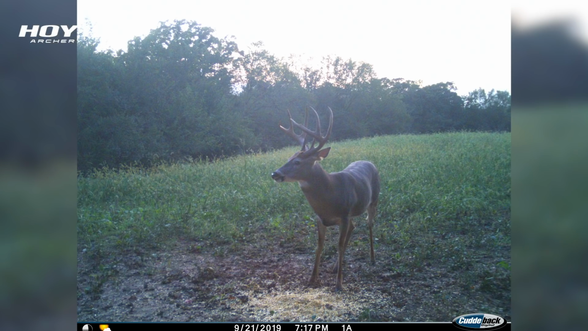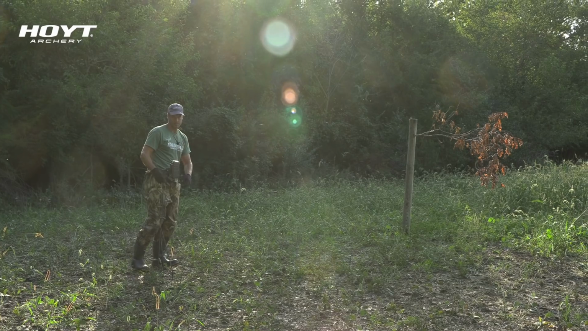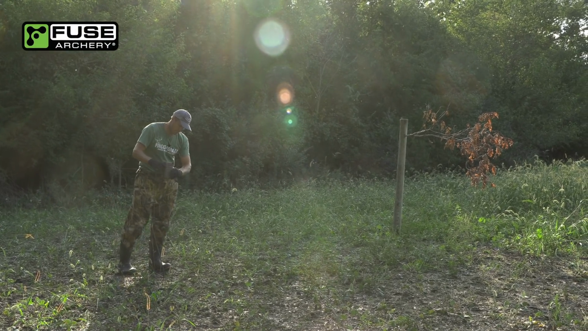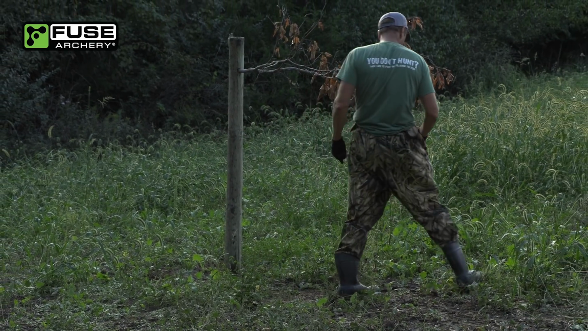I don't want to have any more bait in any of the areas that I'll be hunting, once we get into the season. This is going to be one of the 2 spots that I know of so far where we're likely to find that 8-pointer.